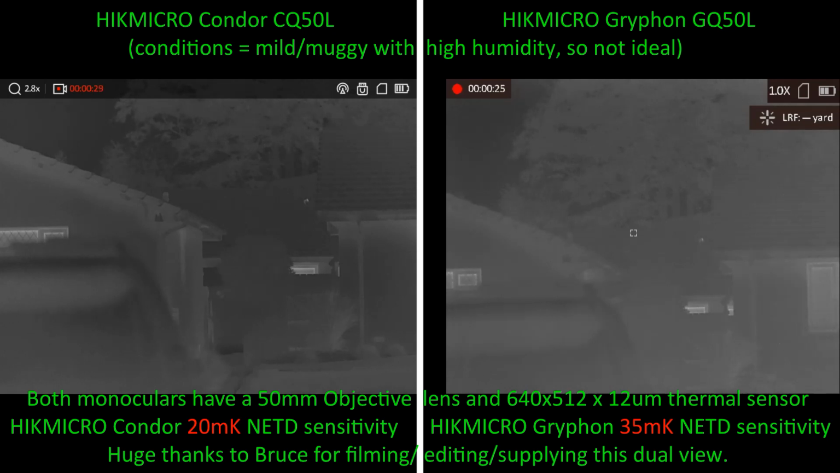Both examples of these have 50mm lenses, and both have 12 micron 640 by 512 pixel sensors. The major difference between them is that the Condor uses the new 20 millikelvin sensor, whilst the Gryphon uses the older 35 millikelvin sensor. And tonight is a good night to test how well those sensors work.